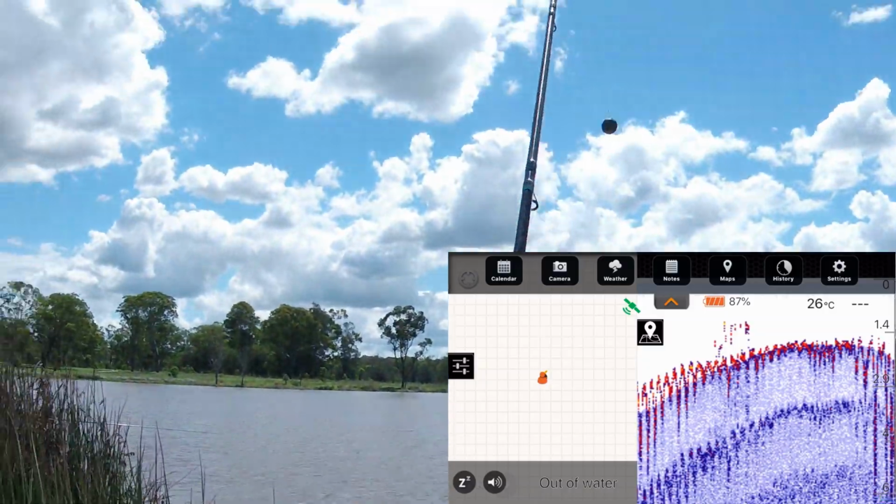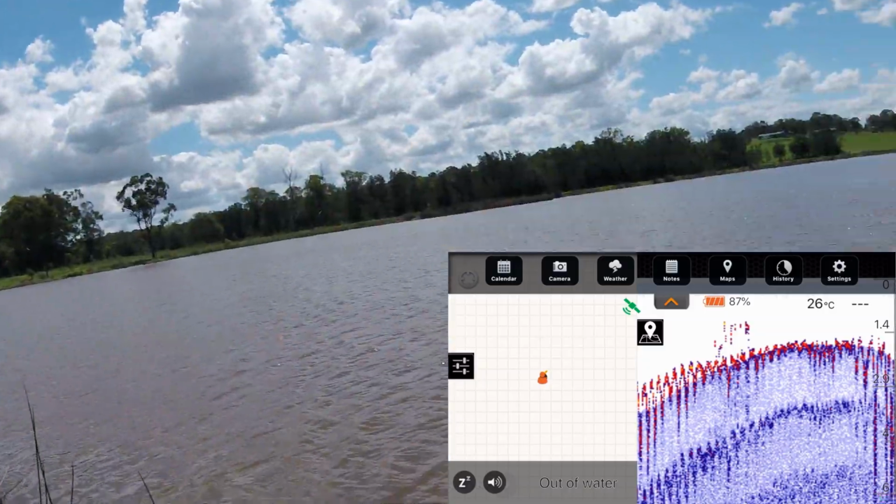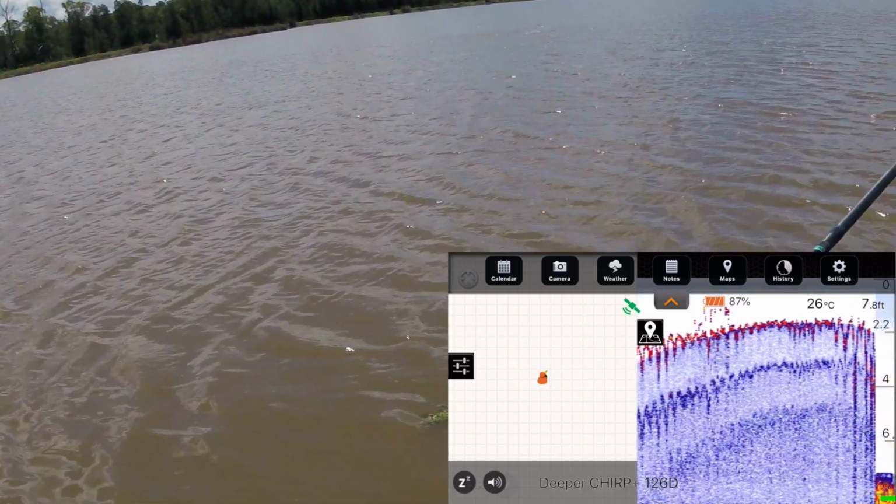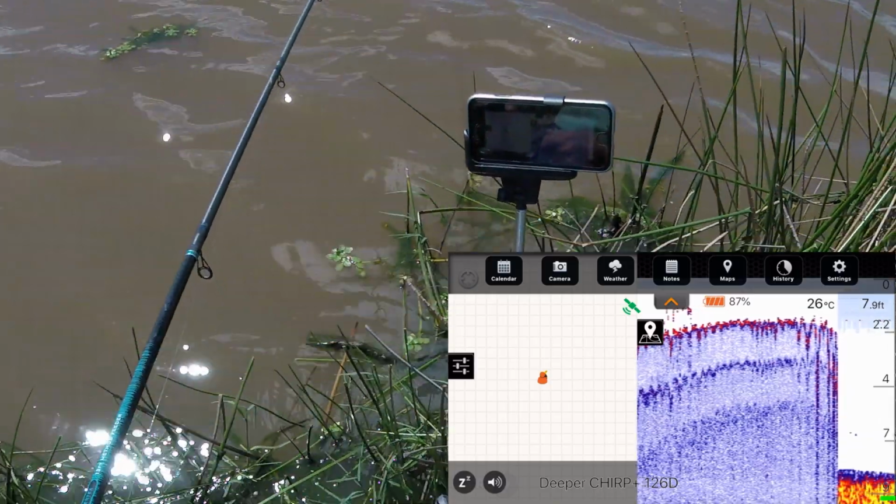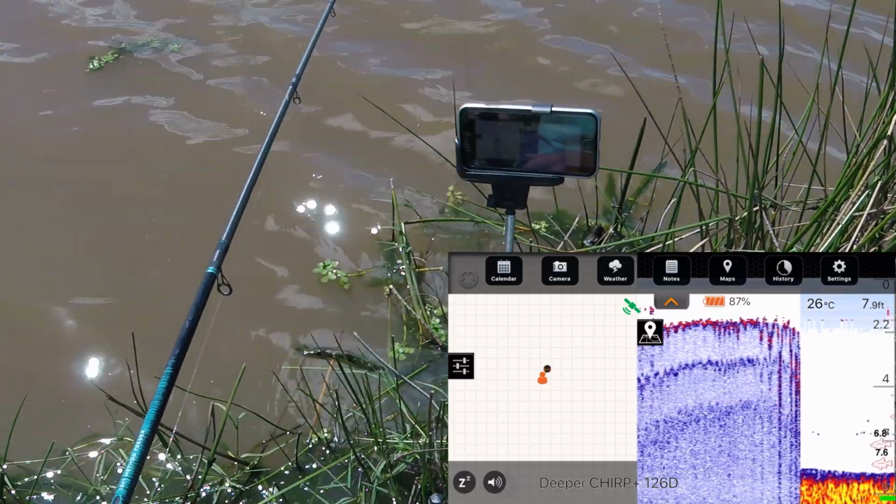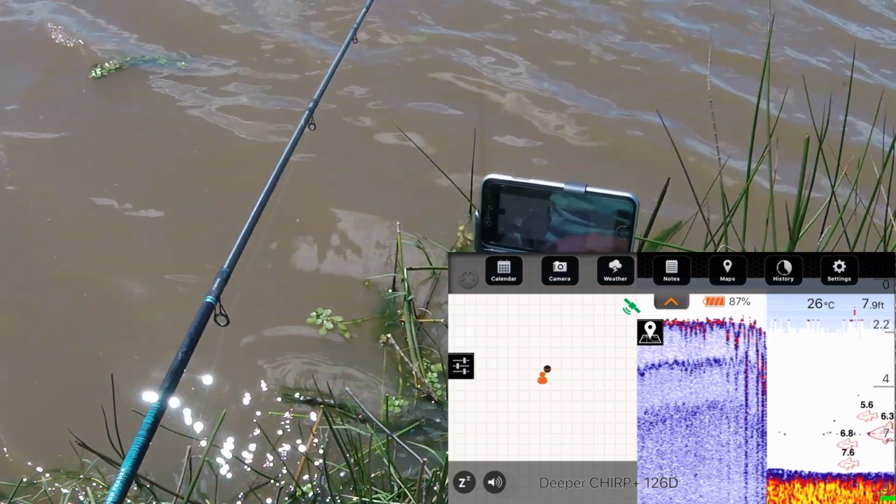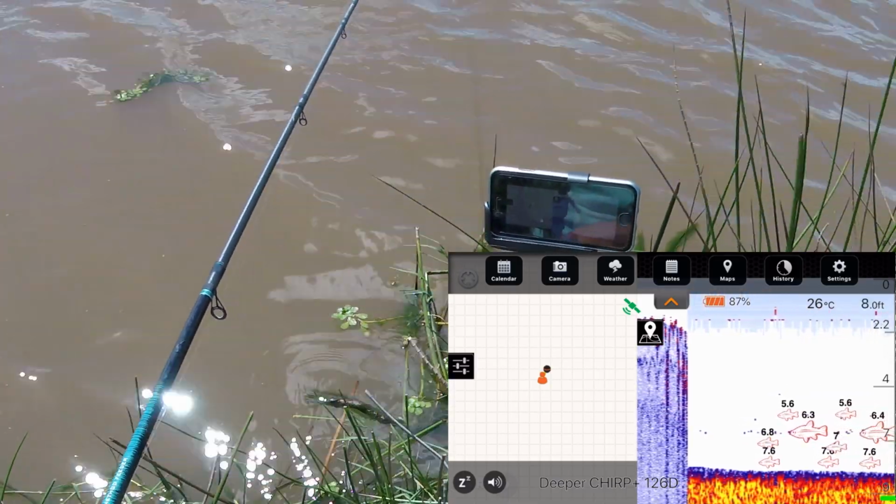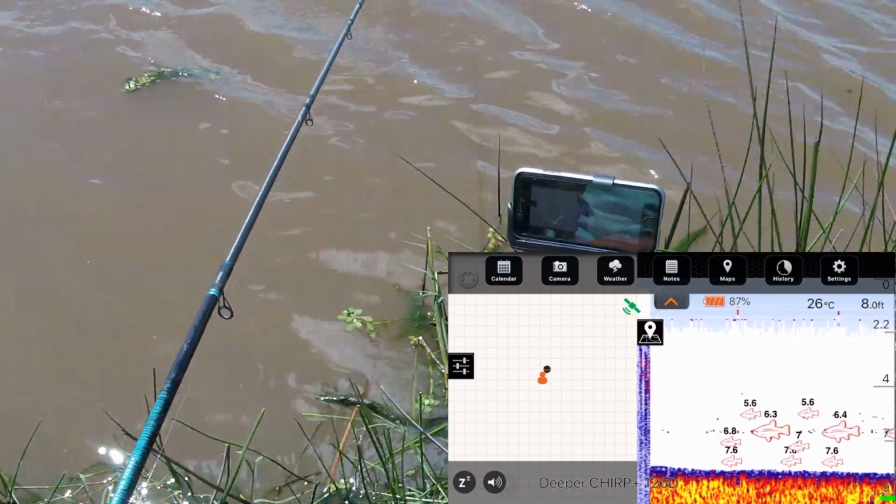It's fairly straightforward, a little bit worrying, but just chuck it out a bit further. There we go. And again you can see how it drops. I've got 7.9 feet out there, and just drawing back in. Again, I've got 8 feet as we say.